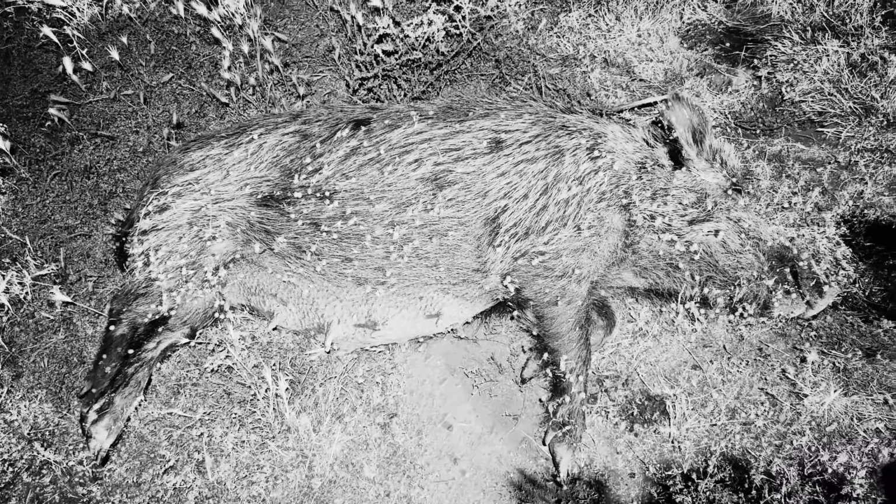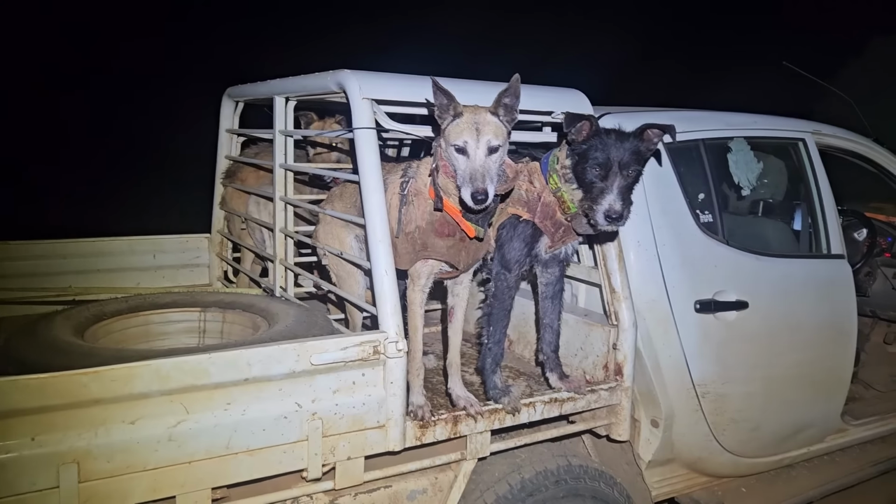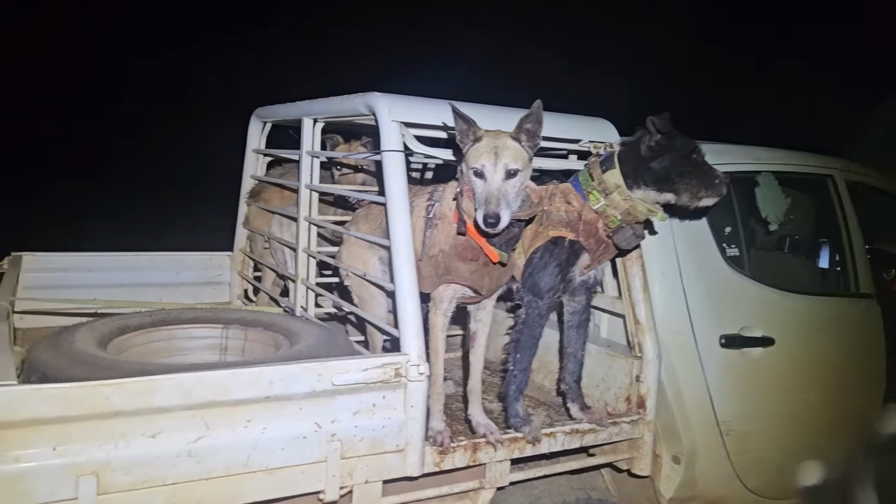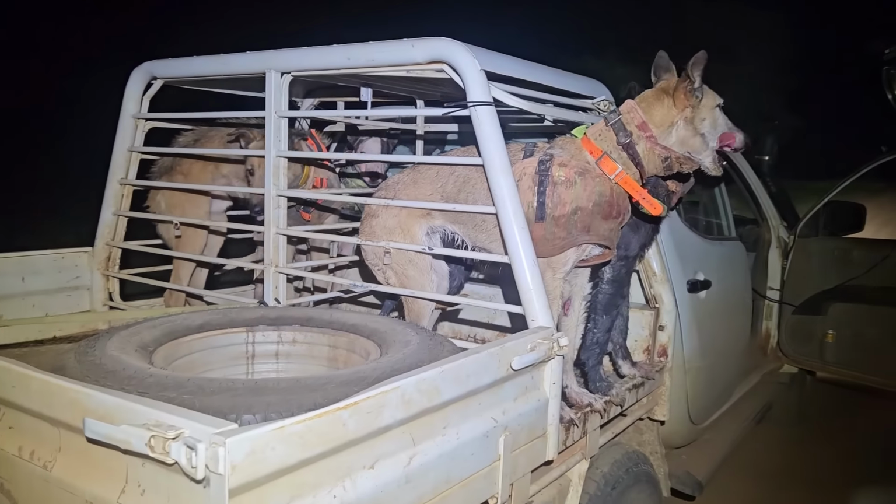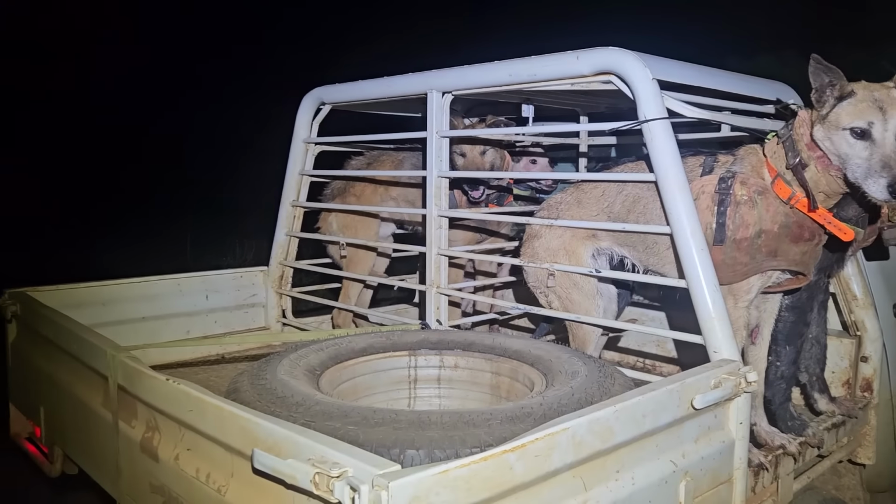Anyway, we'll go to another dog swap, I reckon. Go find a bit of water and we'll swap them over. Yeah, well, we've done another dog swap there now, so I've just mixed matched my pairs. So I'll run Tarn and Viper now. Tez and Chevy will stay in the box.